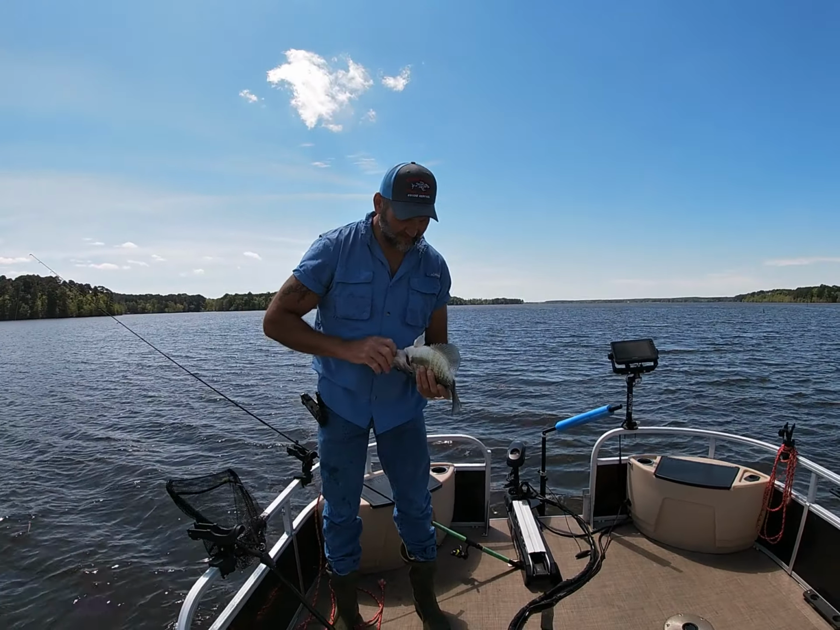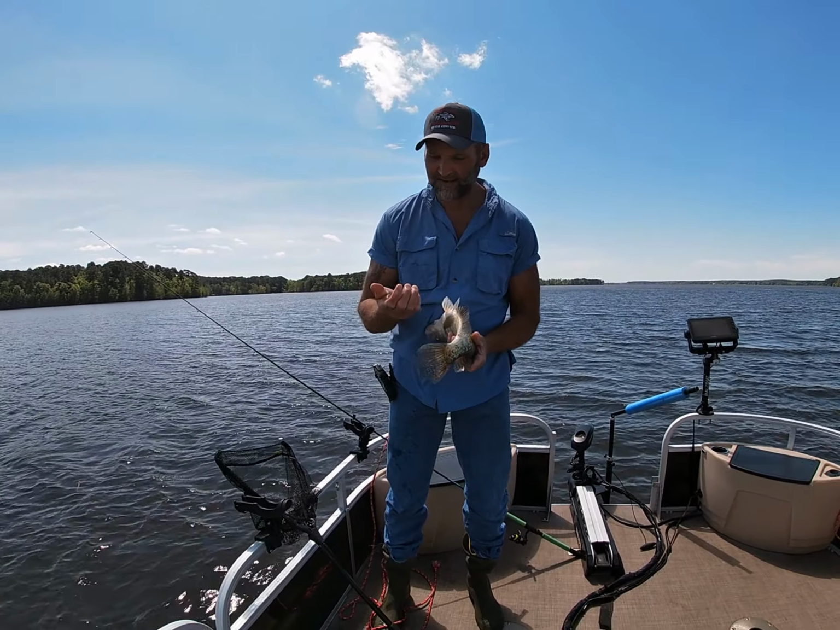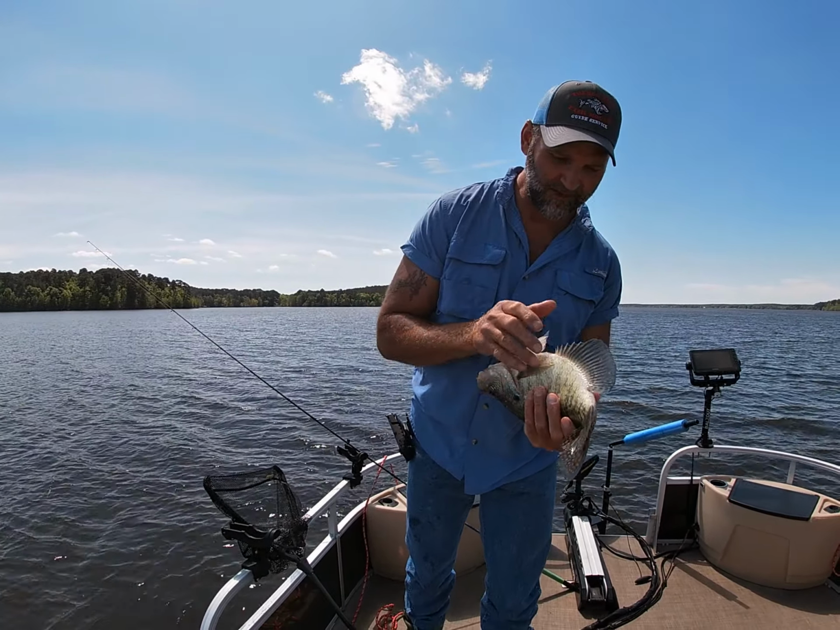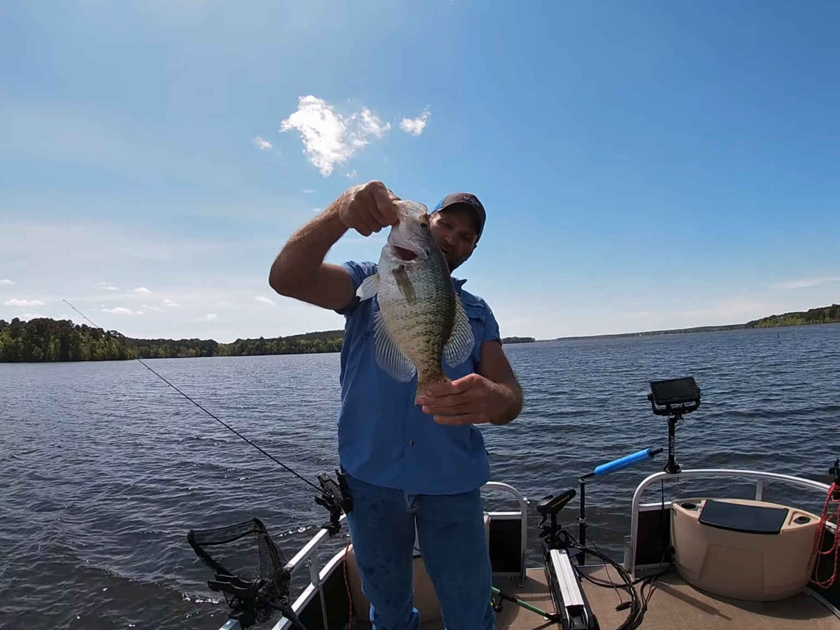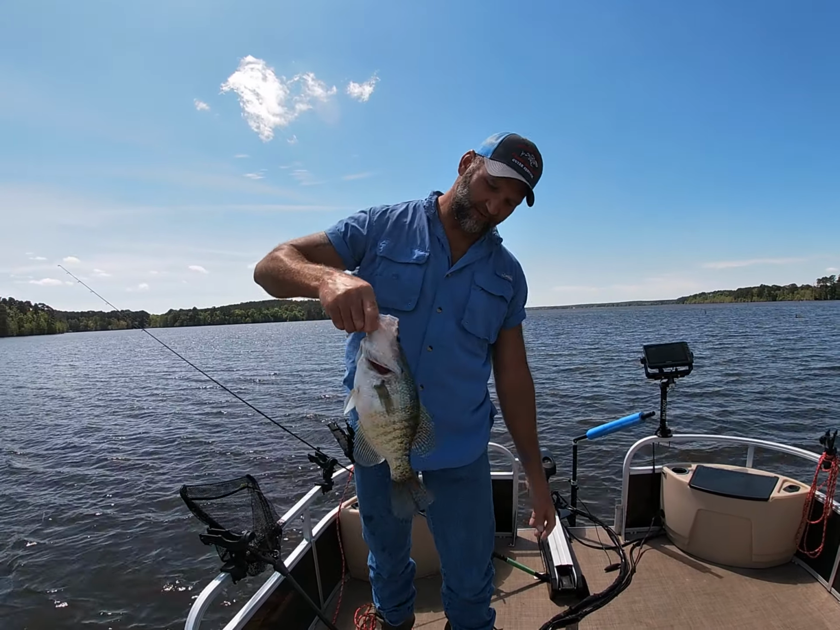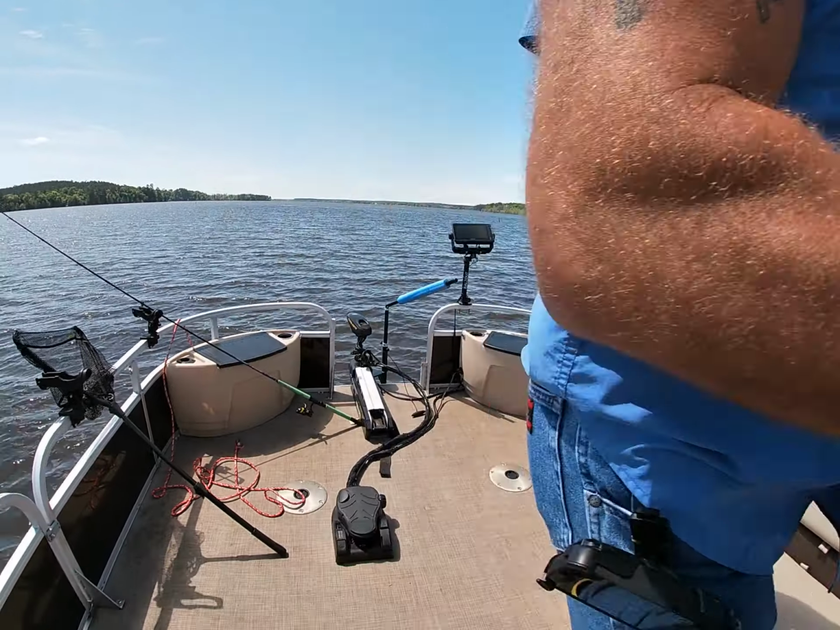I think it's, in fact I know, yeah, there's an egg right there. See that egg on my finger? She's still got a couple of eggs left, but not really. That's a big old spawned out female white crappie. If I'd have caught her about a week ago, she'd have weighed a quarter, half pound more. Anyway, let me find my scales.